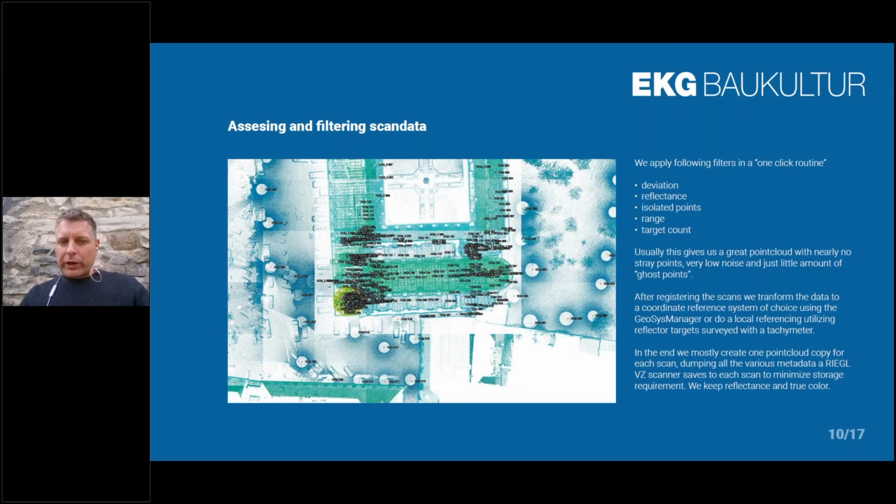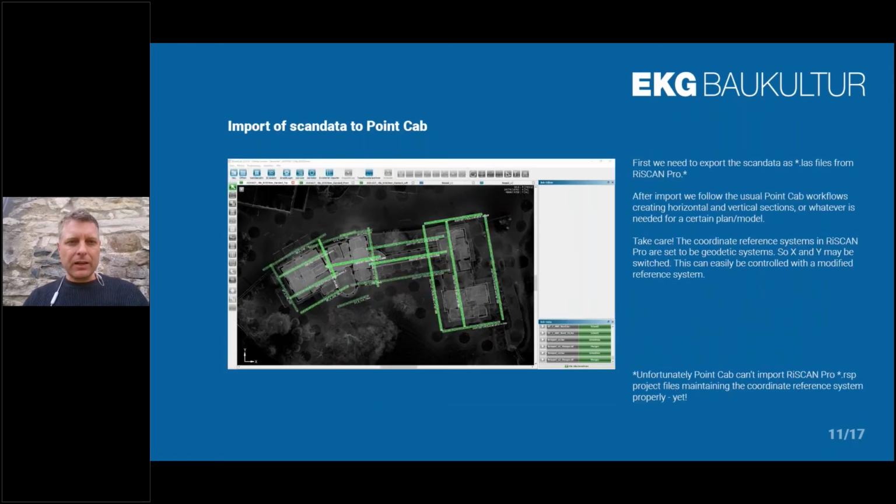But for drawing plans or doing a 3D model, we mostly keep reflectance and true color. These two values, because reflectance is a super value to really see something. A lot of times we are in attics where there's no light, so true color doesn't help a lot. We are in basements where there's no light, so true color doesn't help us, because we've got millions of black points. So the reflectance is a good value so that we can see what we're working on.